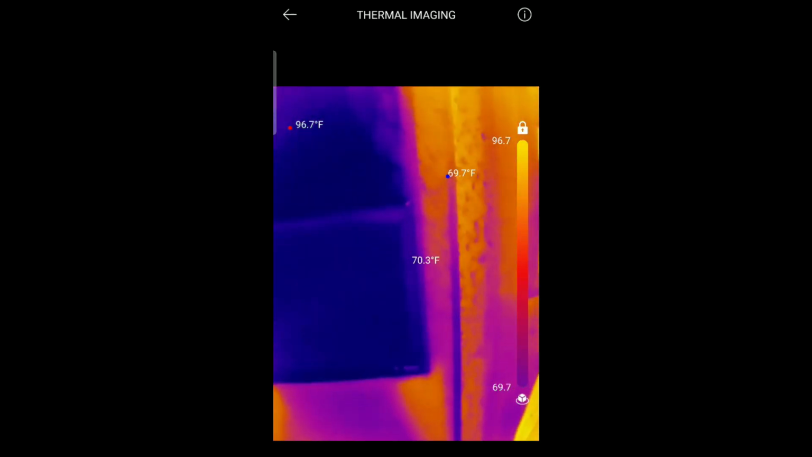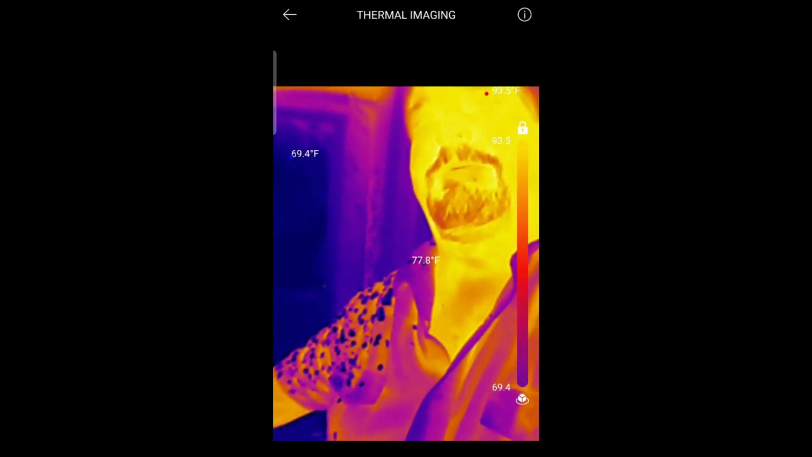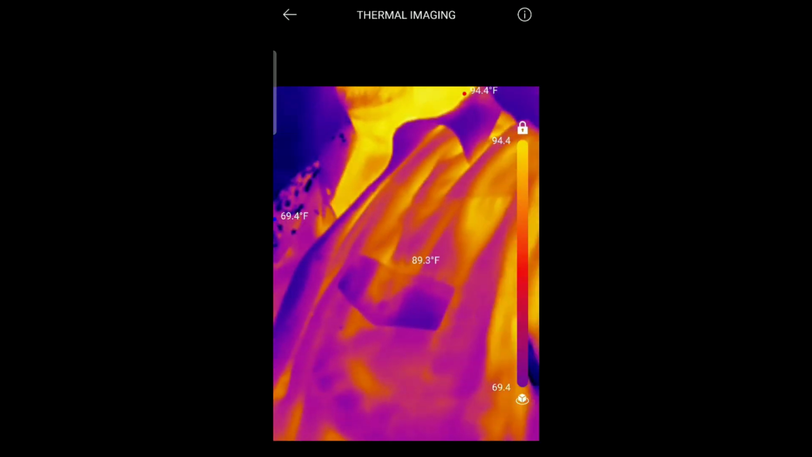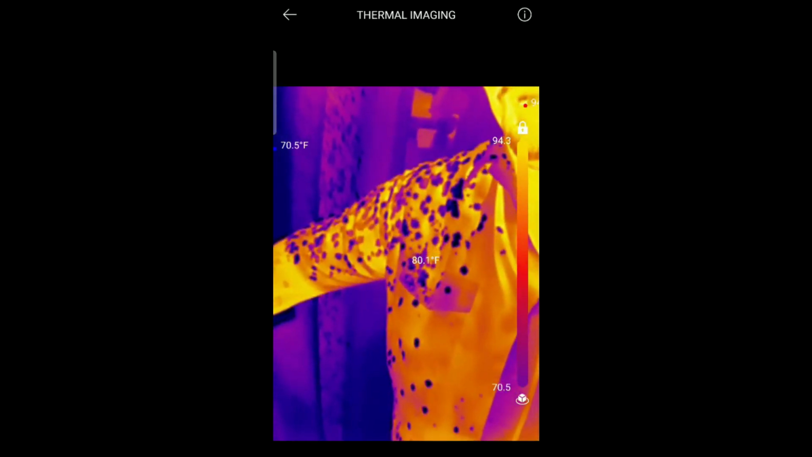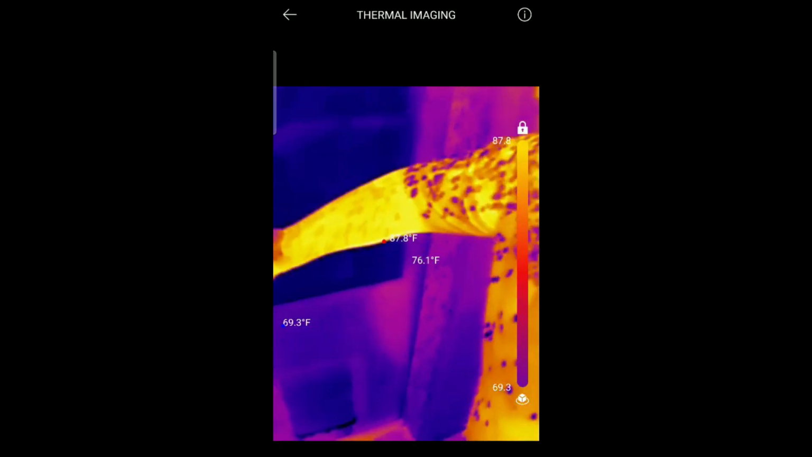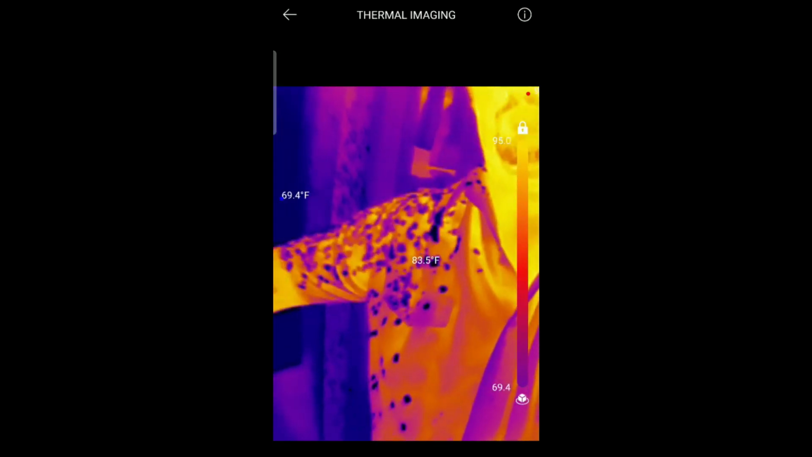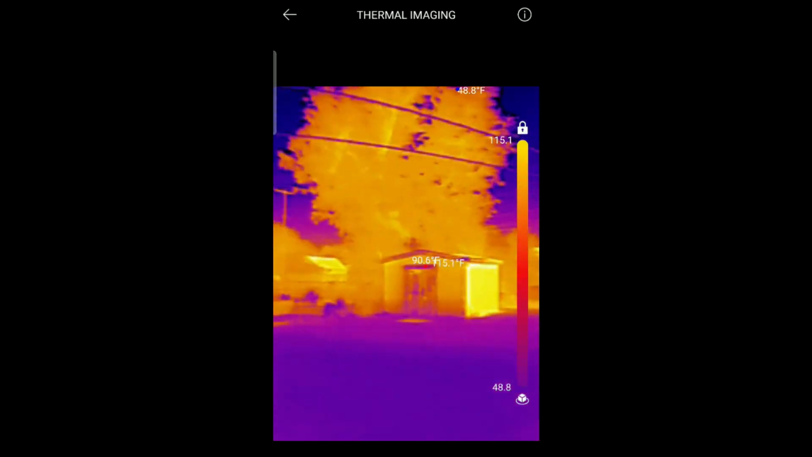Oh, wow. Now I got water on me. I opened the door and the sprinkler was right there on me. Look at that. How cool. You can see that water on me. It really shows up on my shirt. Let's see how I'm going to film this.